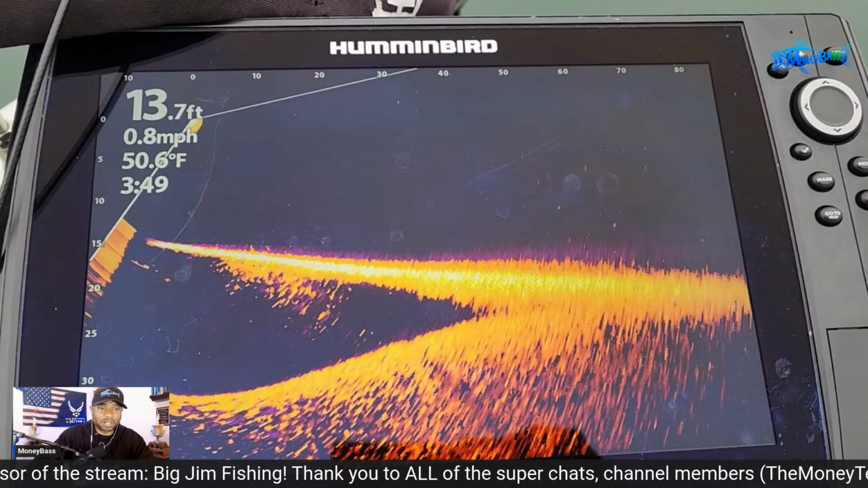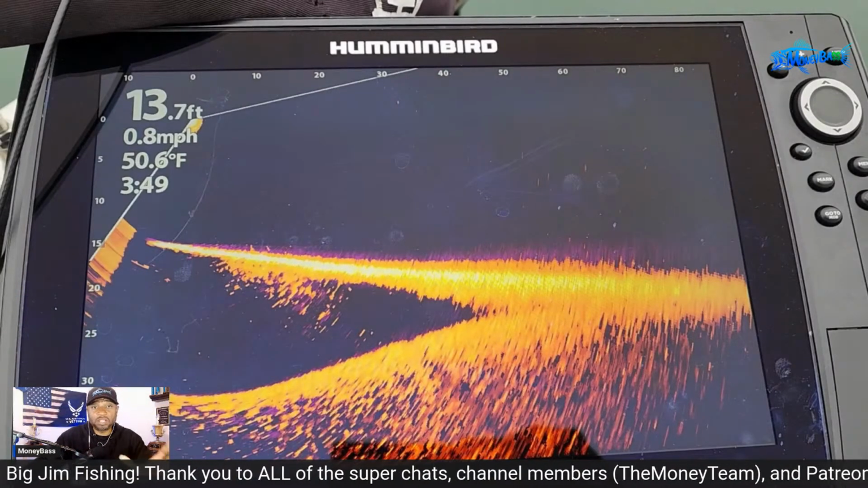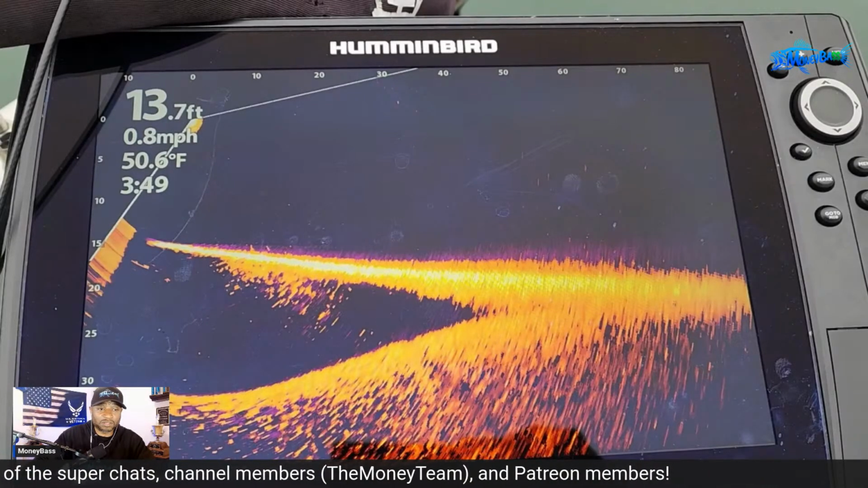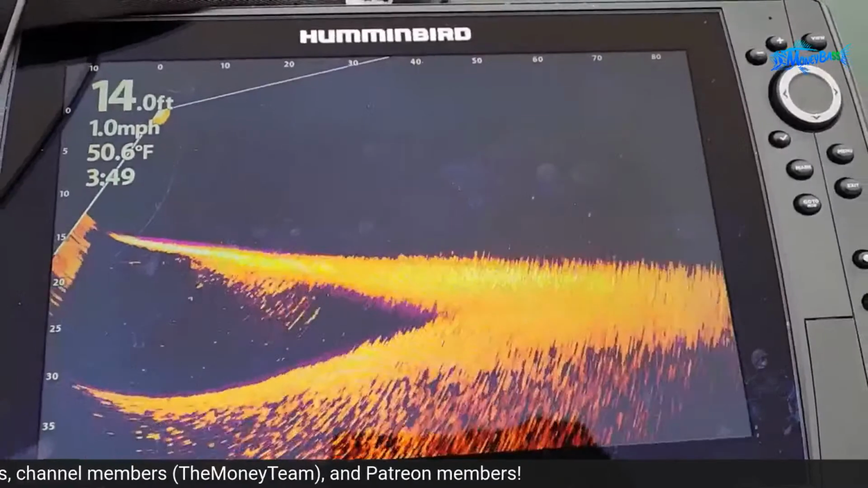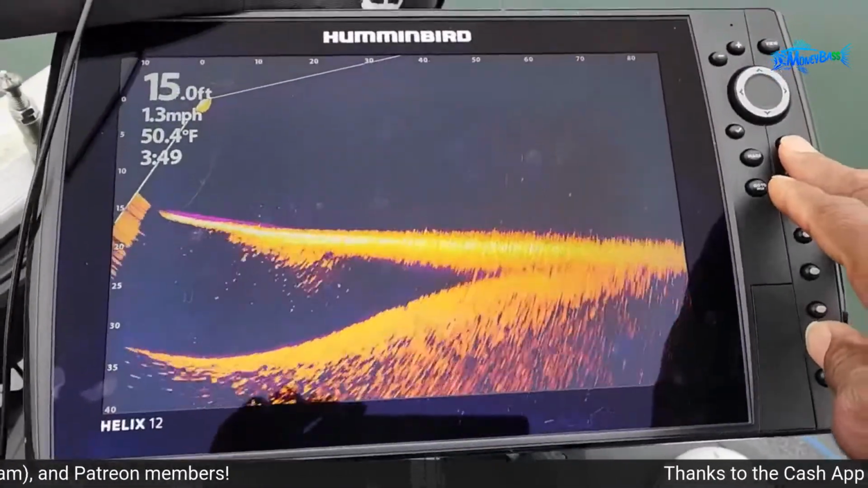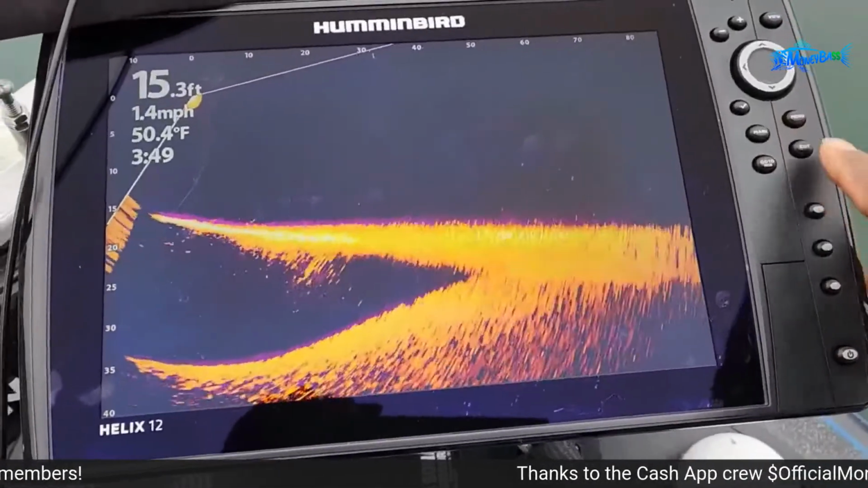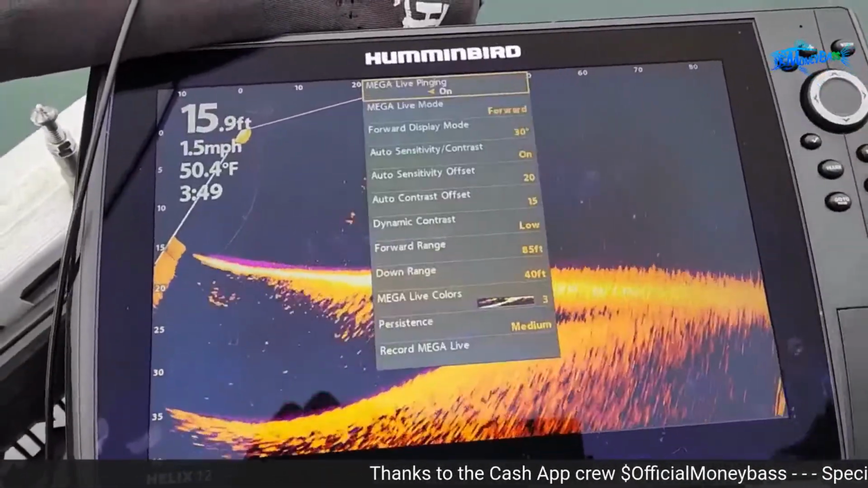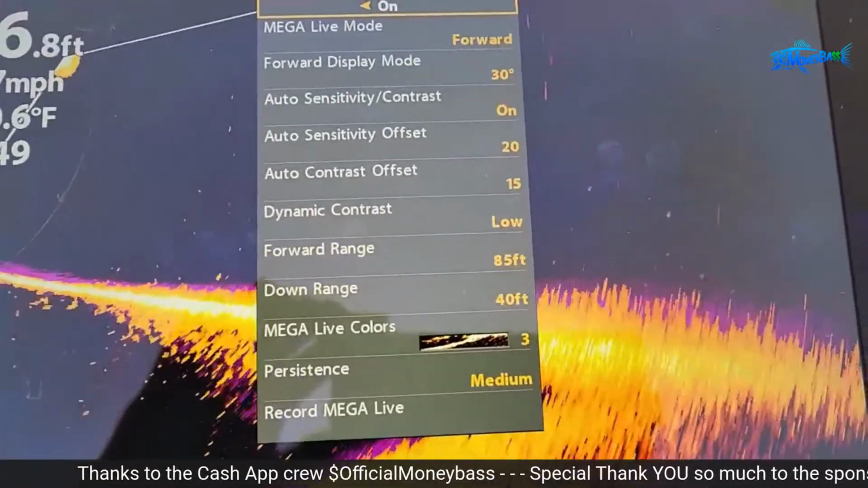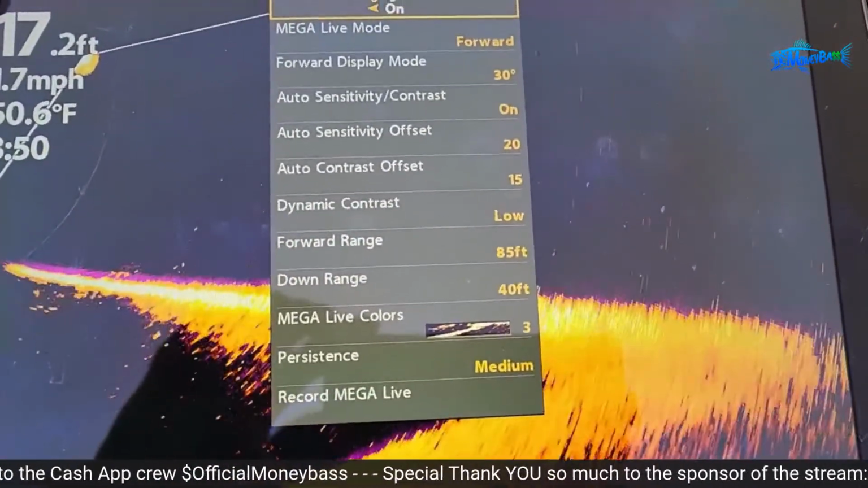All right, let's go ahead. So this is 1.20 Mega Live update on the water. Let's just see if it makes a difference as far as the view and the clarity or anything. Let's take a look at those settings. I put all of the settings back to where they were prior to me doing this update.